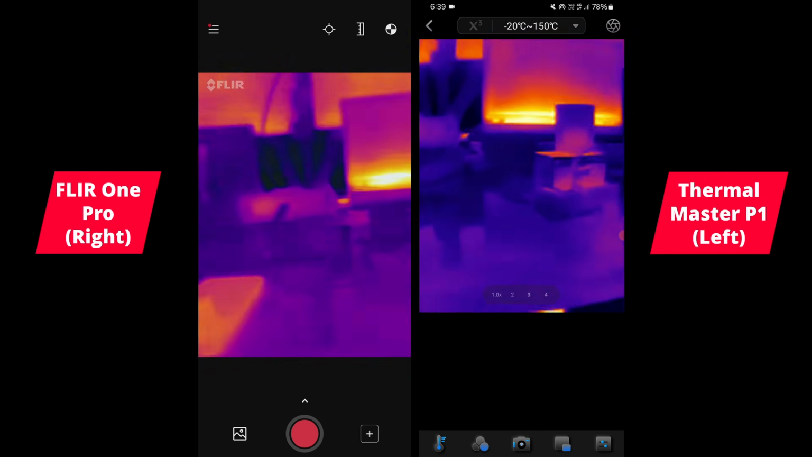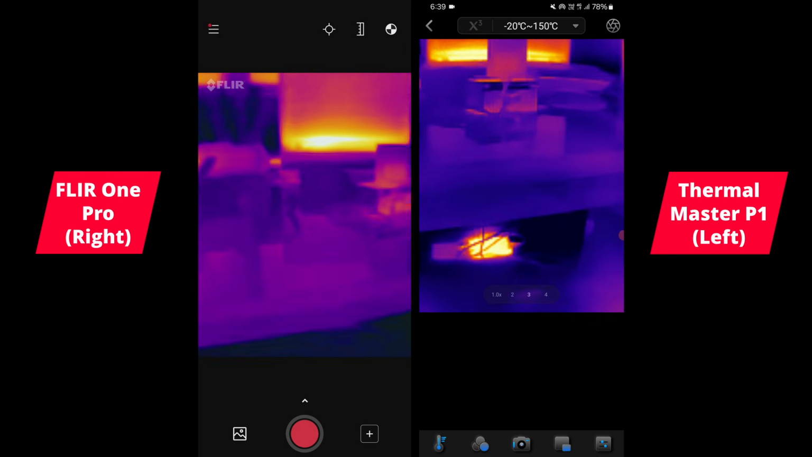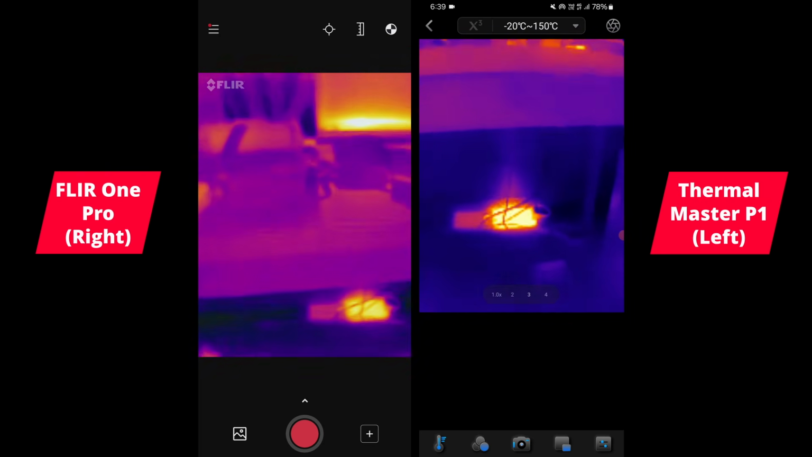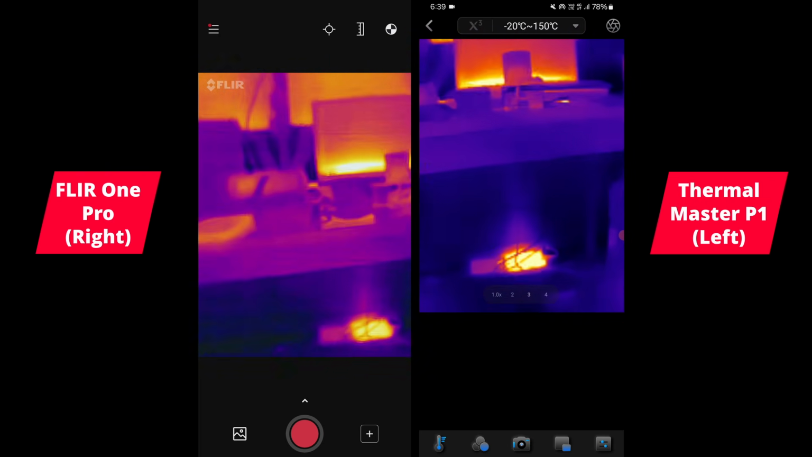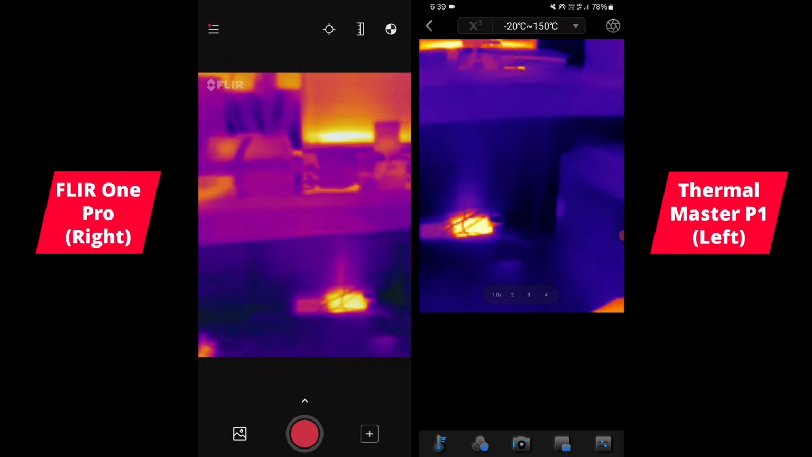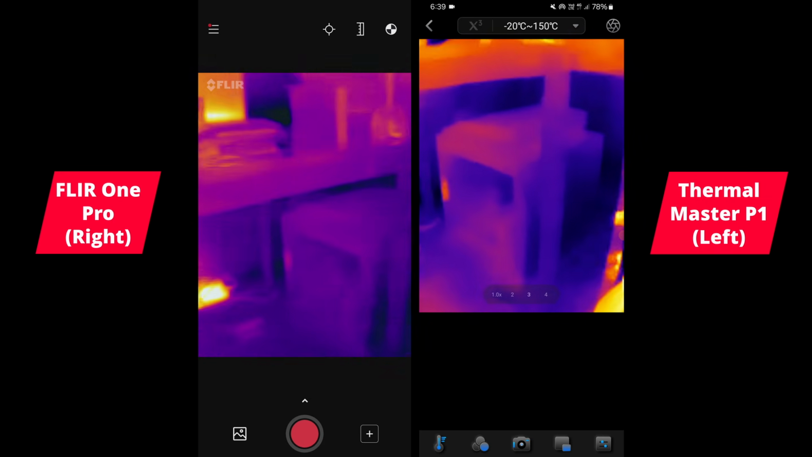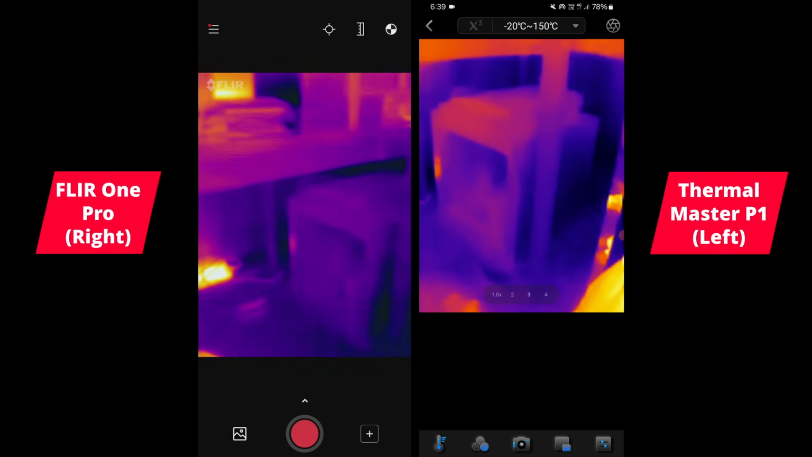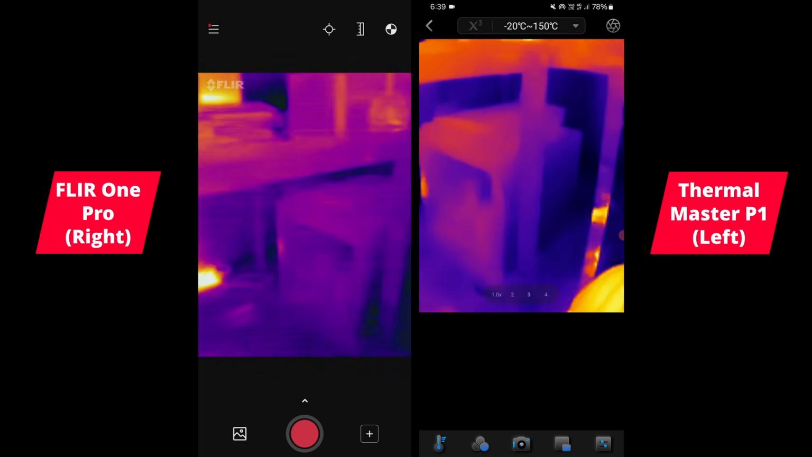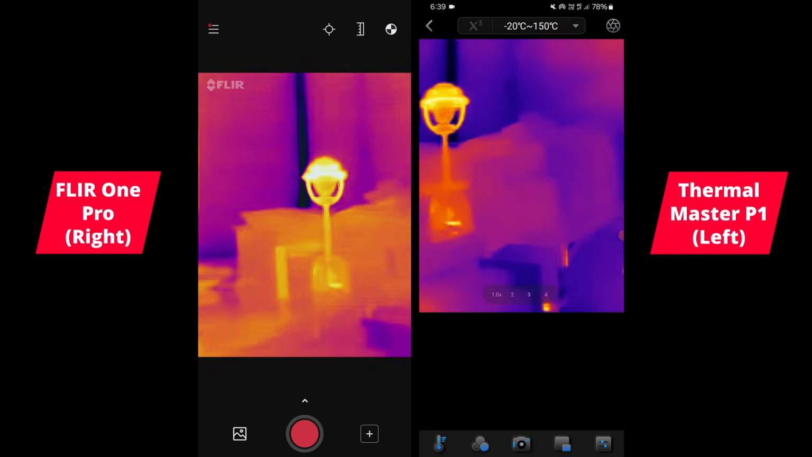And you know, even when you're looking at objects as well, because of the 40 millikelvin value that you get with the, or less than or equal to 40 millikelvin on the P1, you get much stronger contrasts. If you look underneath the table there, you can see more details in that box, okay, because it's more sensitive to subtle changes in temperature.